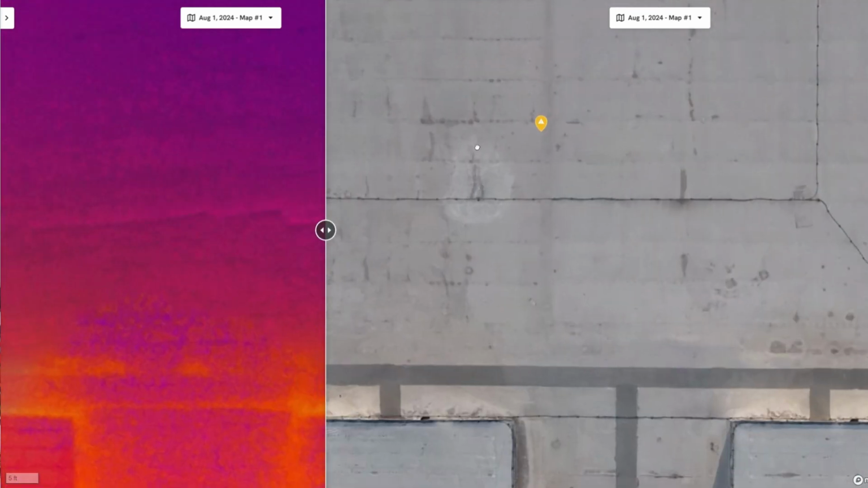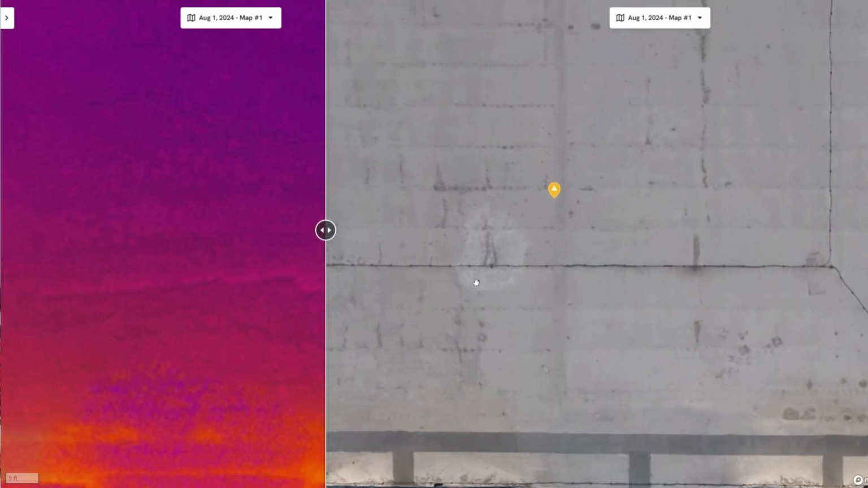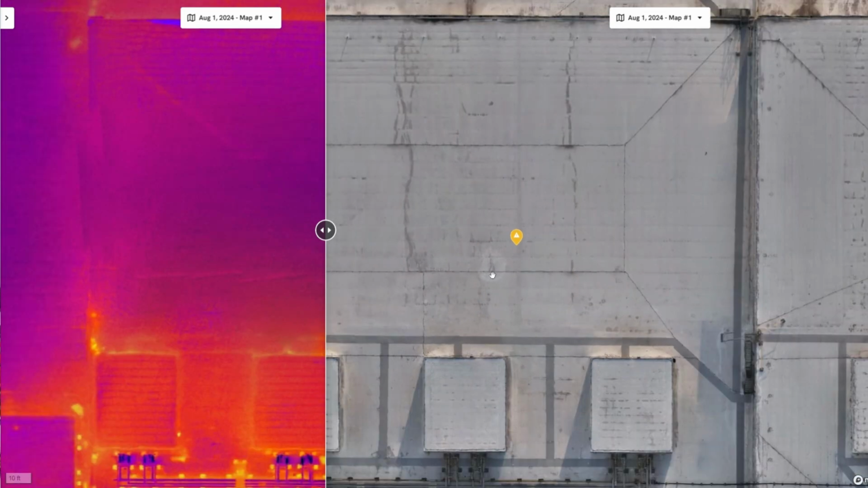So basically what that is showing you is that right here in this hotter spot there's a potential for some water intrusions, water penetration, and we would suggest having a core sample to verify that. On top of that, this is the orthomosaic.